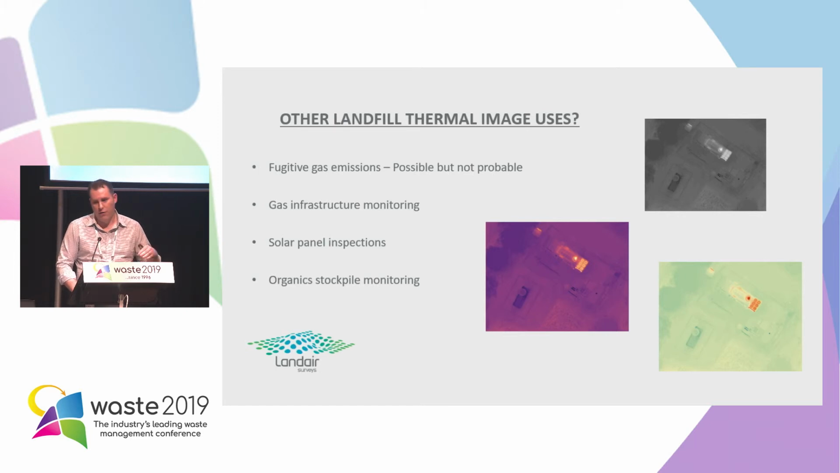And if it's not occurring on those days, then lots of inadequate readings are coming in regards to just using thermal for gas detection. There are specific drones you can use for gas detection. It's a new technology, but it's quite under-tested at the moment, and you're looking at $150,000 just for the instrument. So it's not really worth it at the moment.